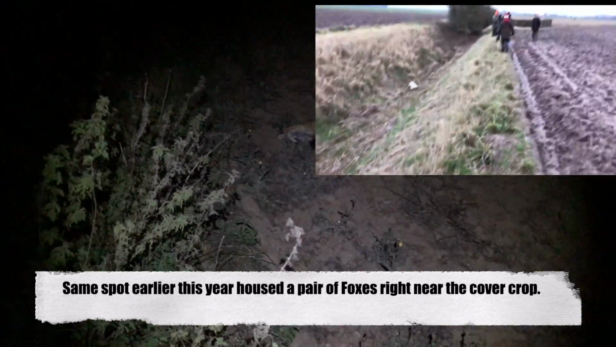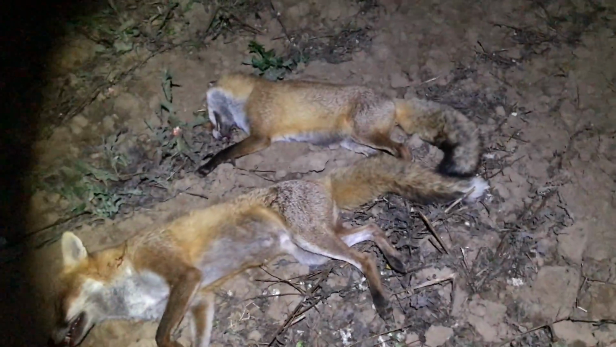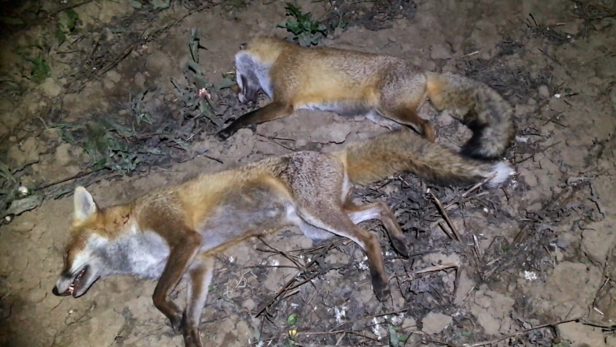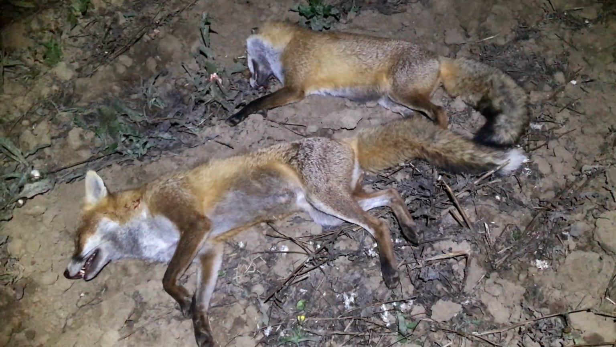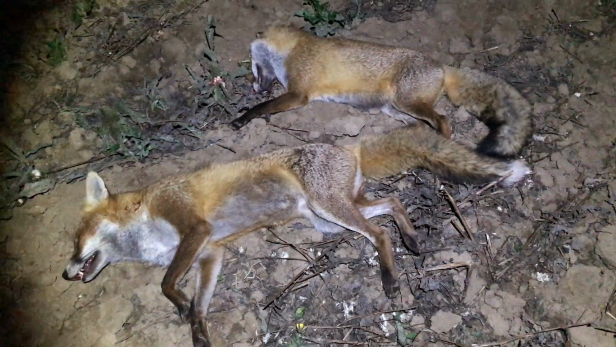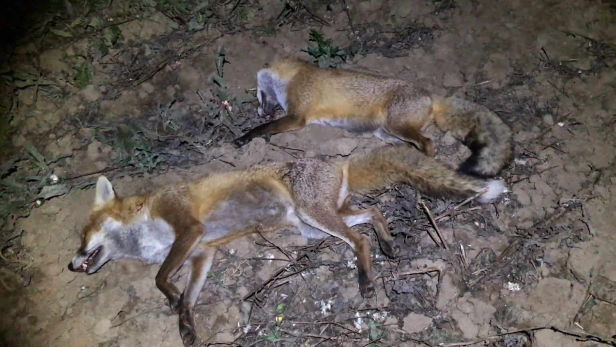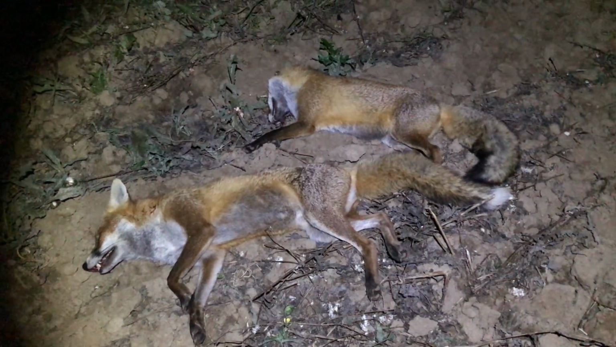We stood out in the middle of the field, shot the first one, walked to the end of this because I was convinced I saw a set of eyes in the field behind, and lo and behold, there is. So that is a young pair, probably getting ready to breed, so definitely a great pair to get out of the way this early on in the season. Cool, right, we'll pop over to the other side of the farm and see if we can't find maybe another one or two. Good start.